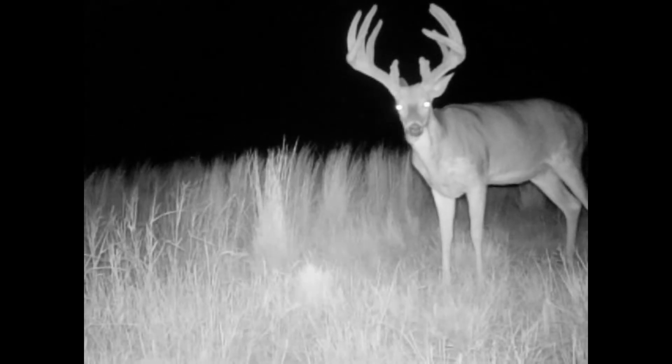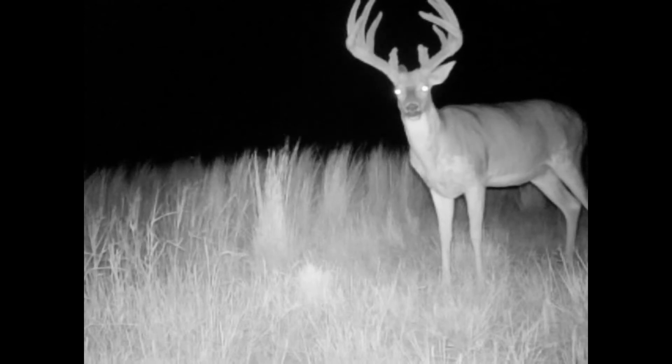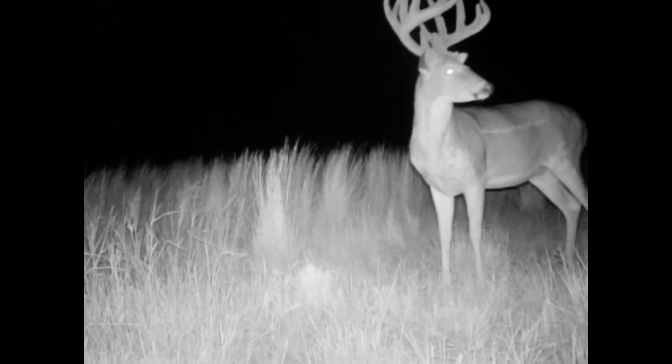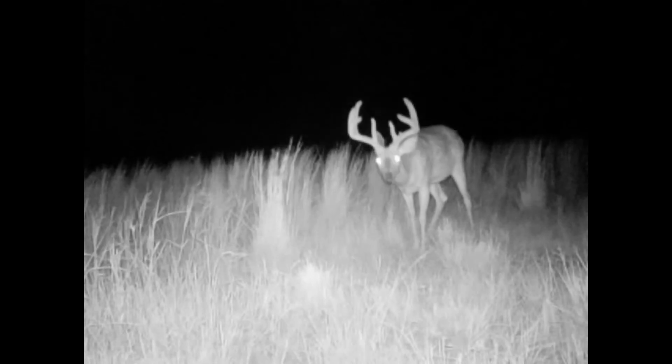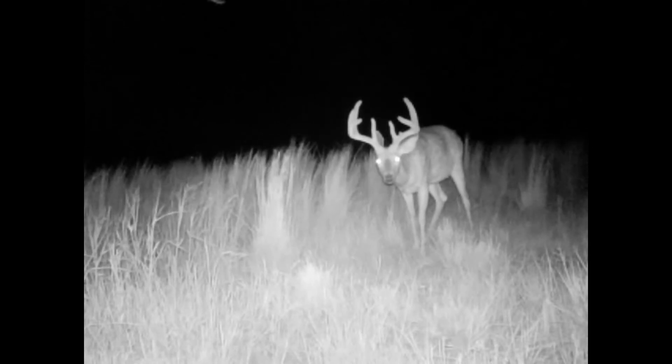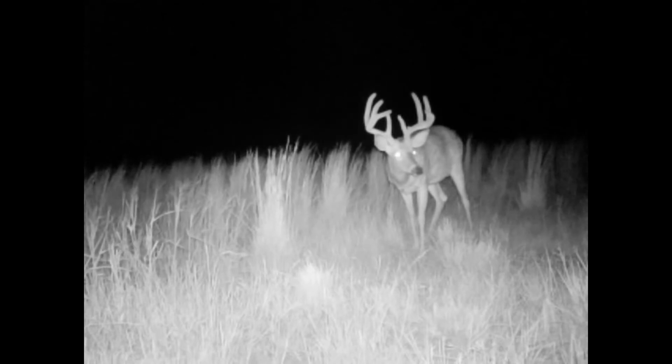He's looking better and better, and so far I can see nothing has started shedding velvet yet. So everything's still in velvet. Even the muleys are still in velvet. I haven't seen nothing in hard horn yet. Usually by now they're already losing velvet, and this is kind of a different year, I think. I think it's going to be a dry year, but that's my opinion.